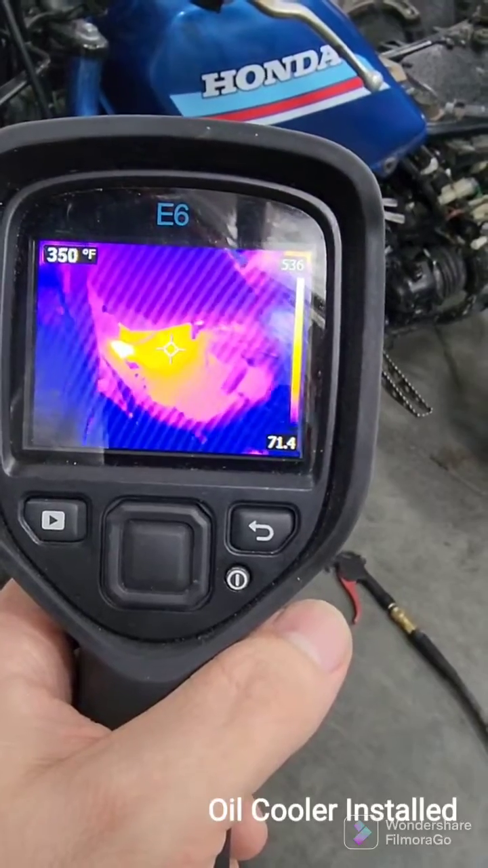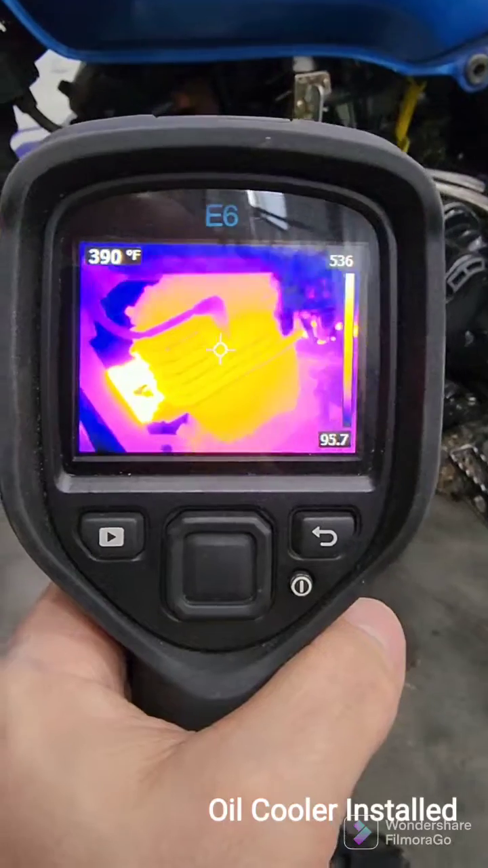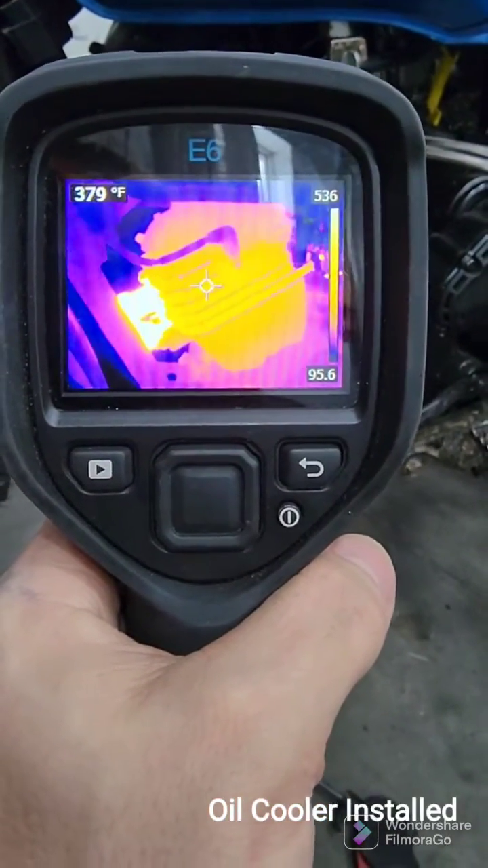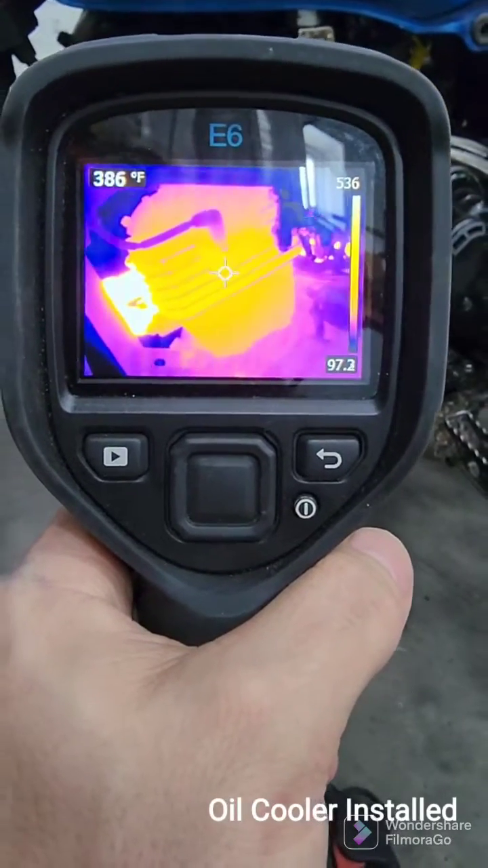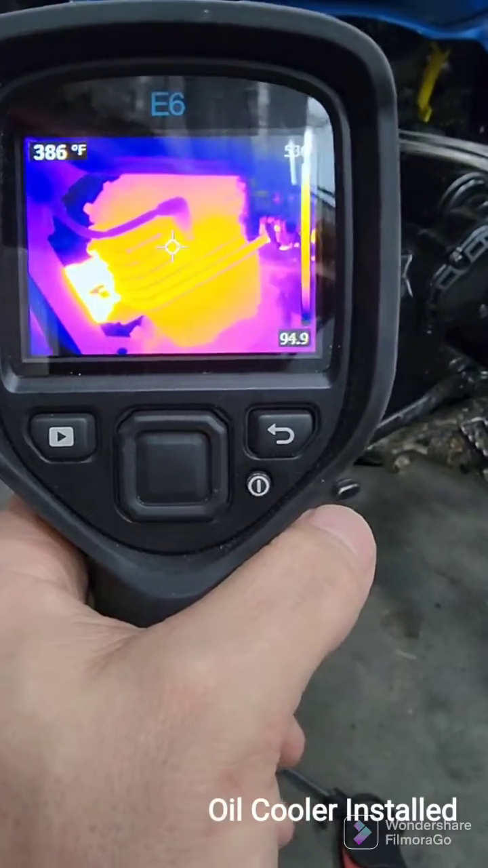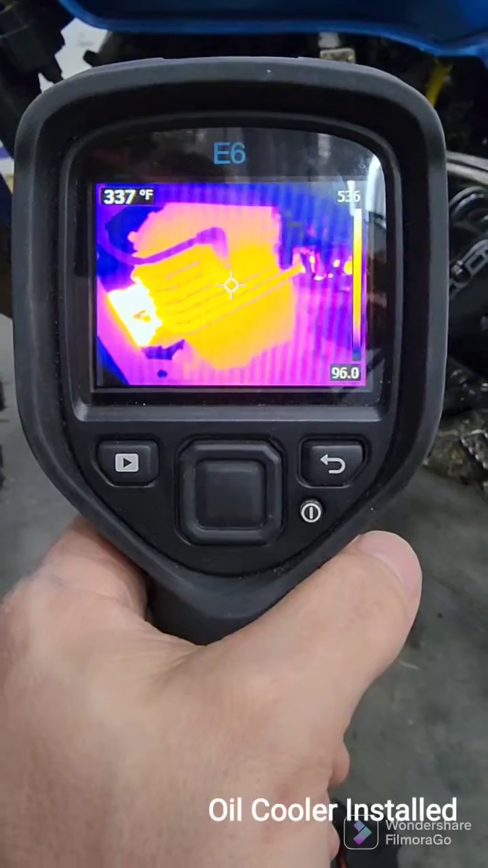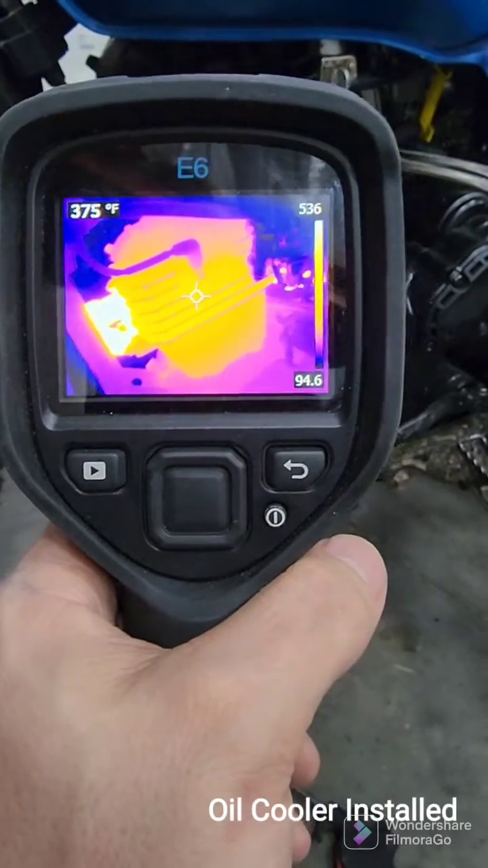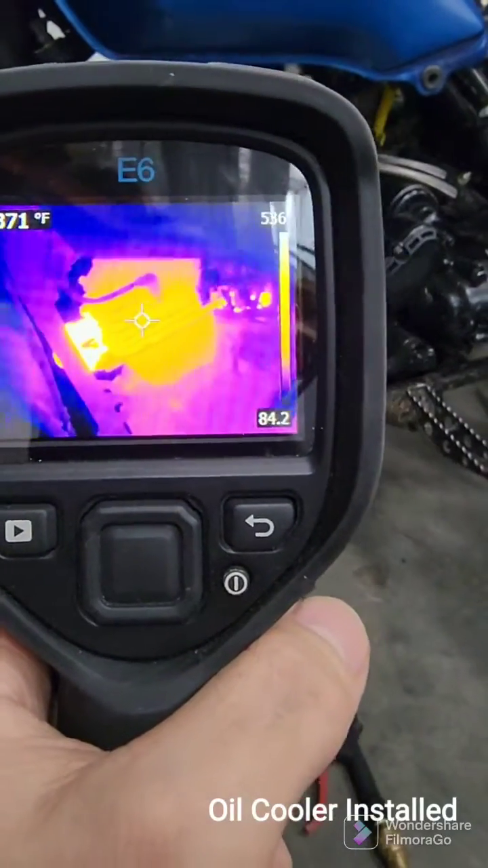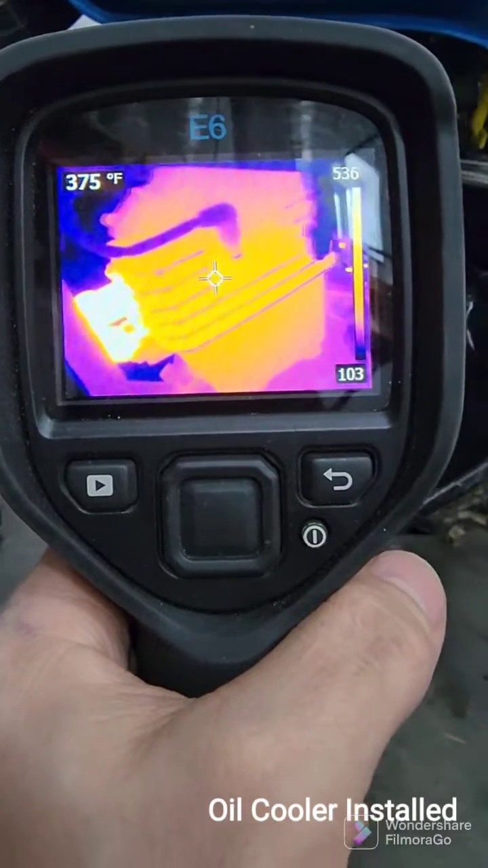Okay, 15 minutes. Right off the bat, there is no significant change. I would like to think it's a little bit cooler. According to the infrared gun, we're getting highs of 390, 370, 350, but overall it seems to be 380.